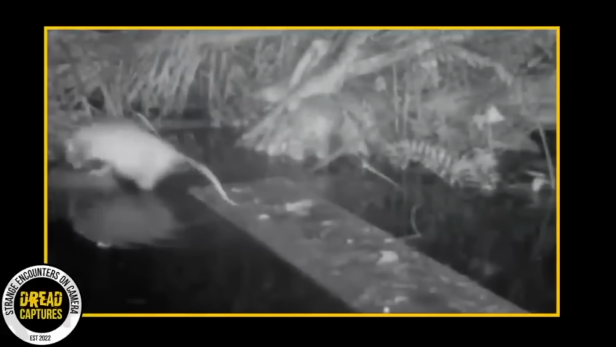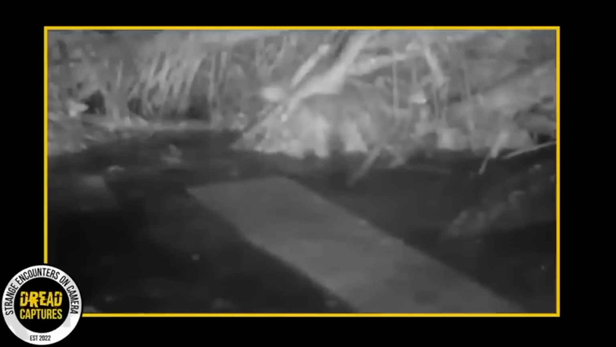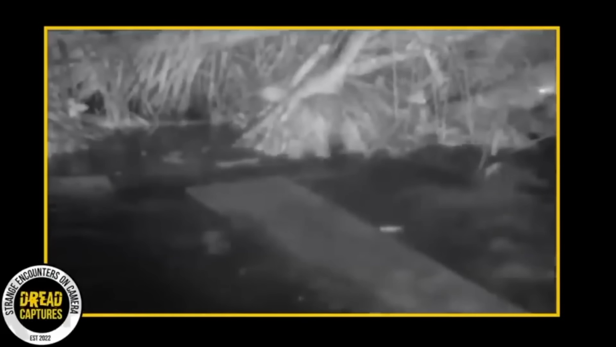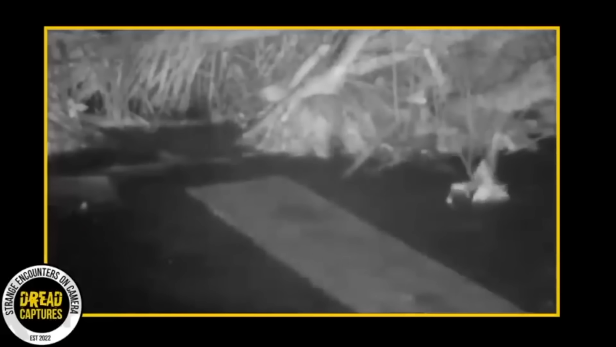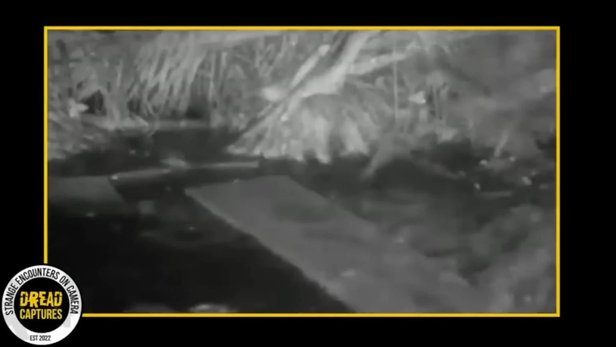some action. Let's watch. I mean, look how fast that thing is. Just unbelievable footage. Bobby Wummer does it again. I hope that didn't scare you guys as badly as it scared me the first time I watched it, but look how fast that alligator is. I mean, he snatched that possum and it was all over. This is just unbelievable footage.